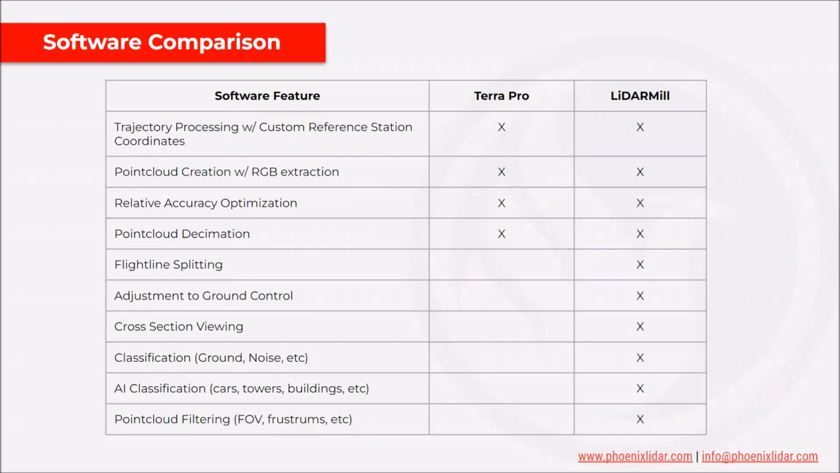Another huge, massively important feature is adjustment to ground control. We can utilize ground control in LiDARMill during the calibration process to ensure the highest accuracy data set possible. And also, we have a cloud viewer. Once you are finished with the LiDARMill pipeline or processing process, you can open up a cloud viewer. You can share it really easily with your end user. Just copy and paste a URL link and email it.